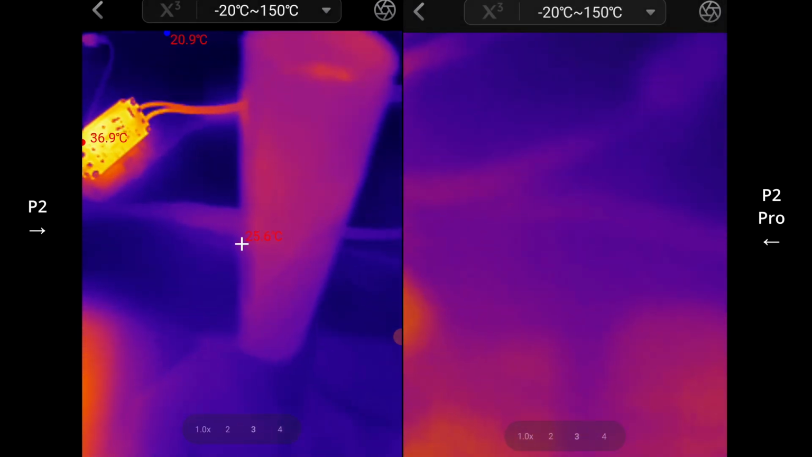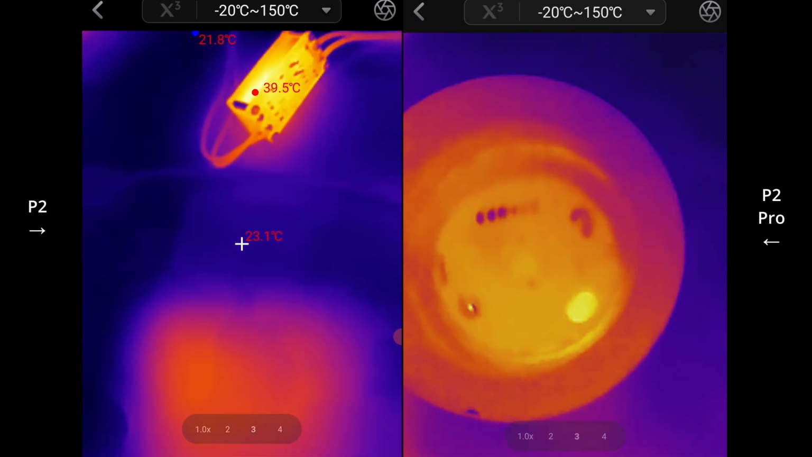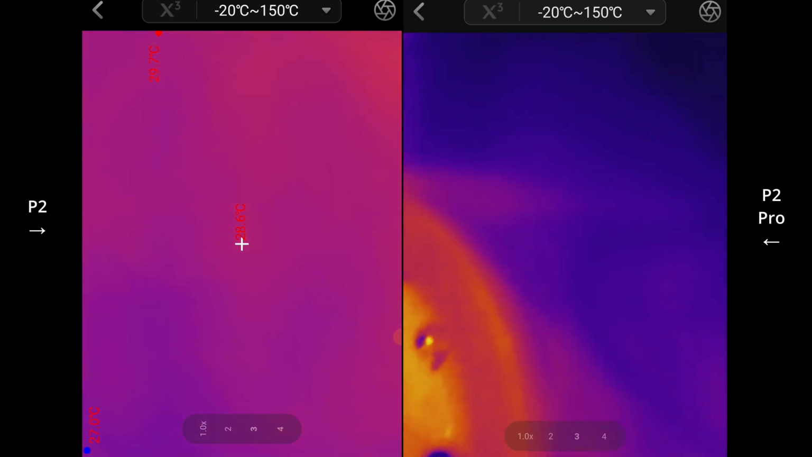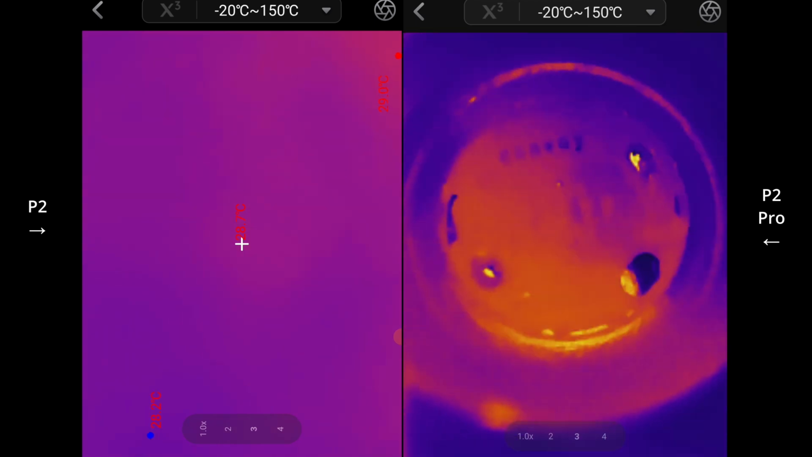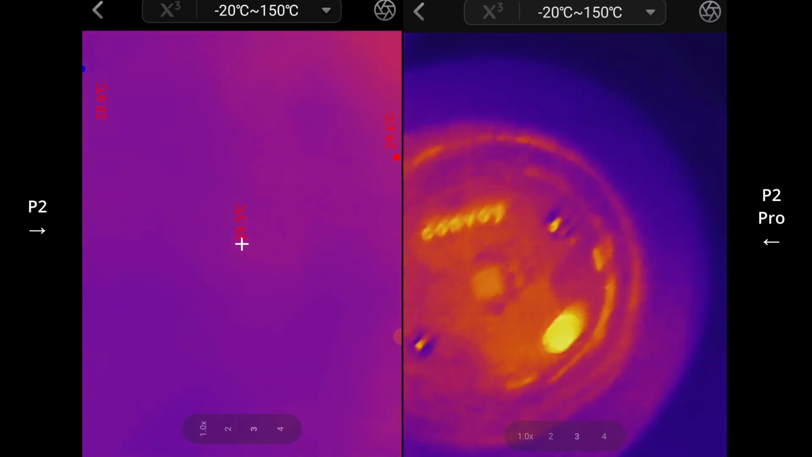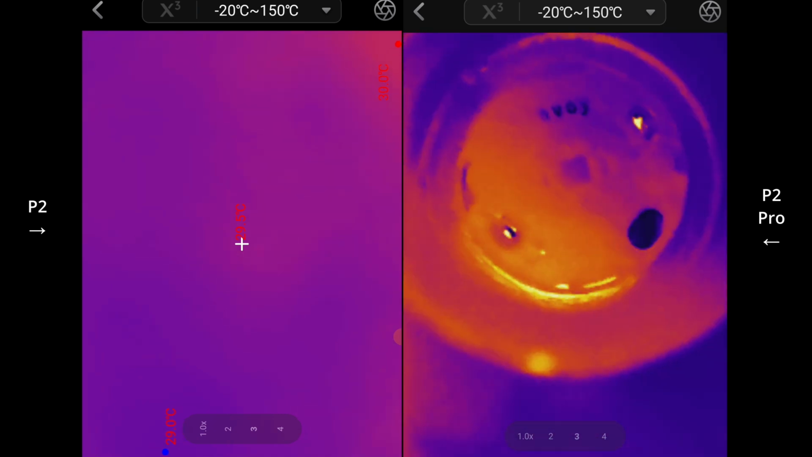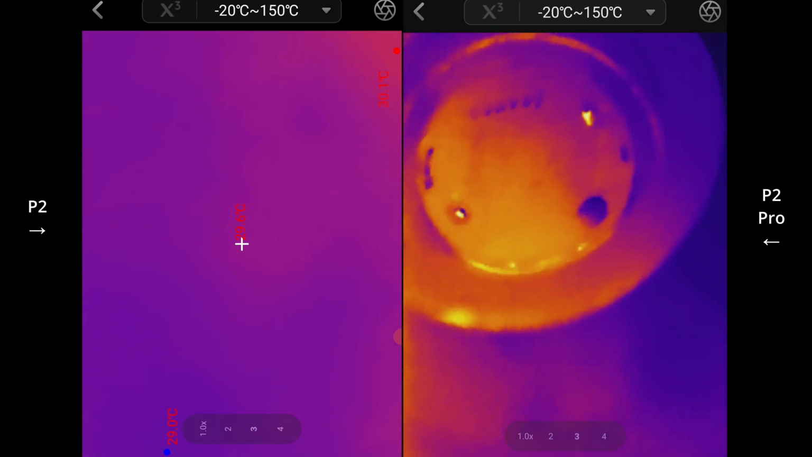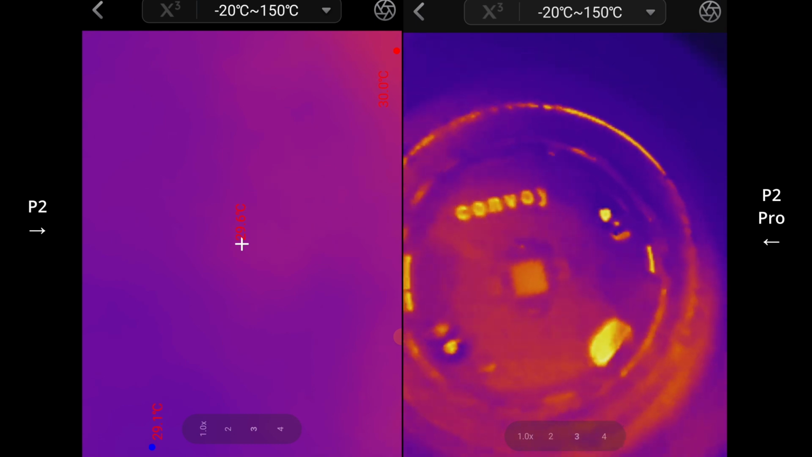So I've got my Convoy S2 here, and under the head there's a Nichia 519A, and I can actually get really close to it with the P2 Pro. Just gotta balance this a little bit, but I was hoping to see a little bit more heat in the center. I've only got it on moonlight mode at the moment, but yeah, I had to actually take the lens off the front, because otherwise it's not going to be able to see through the lens.